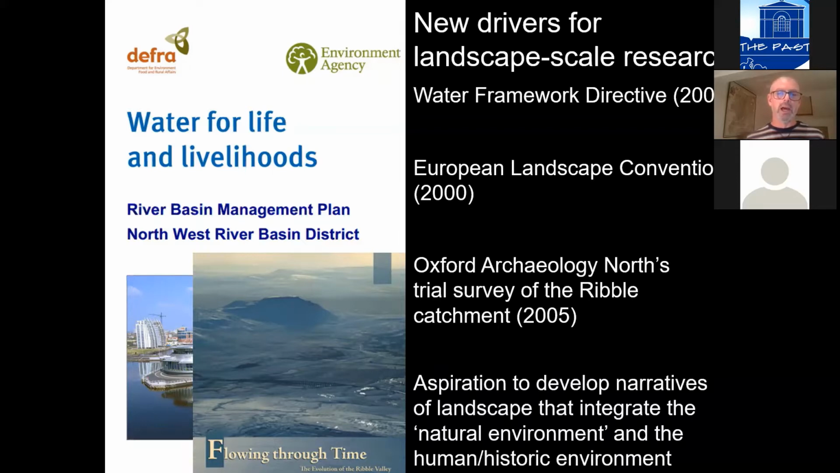We felt that more could be done to develop narratives of landscape that integrated the natural environment, the river, and the human landscape, the historic environment, to make clear that the things that people did in that landscape were in part a consequence of the presence of the river, and that the way the river itself behaved was equally a consequence of how people behaved around it. So very much an interwoven history of the watercourse and its landscape, rather than separating out the historic environment from everything else.